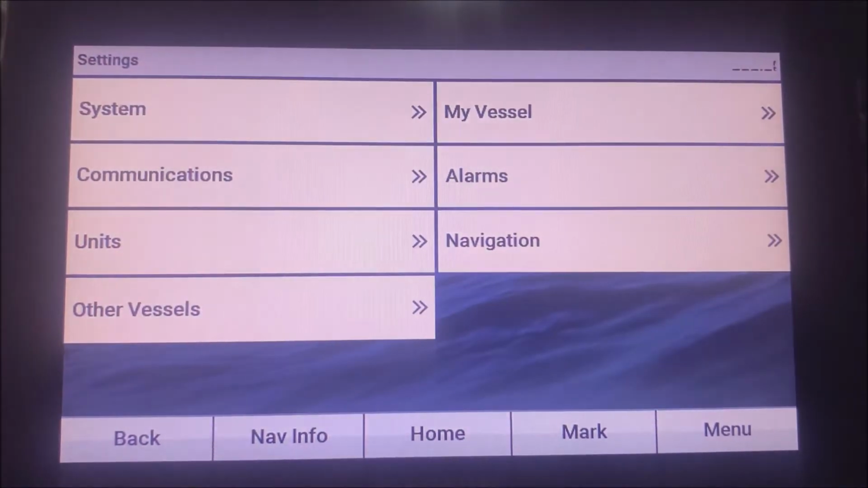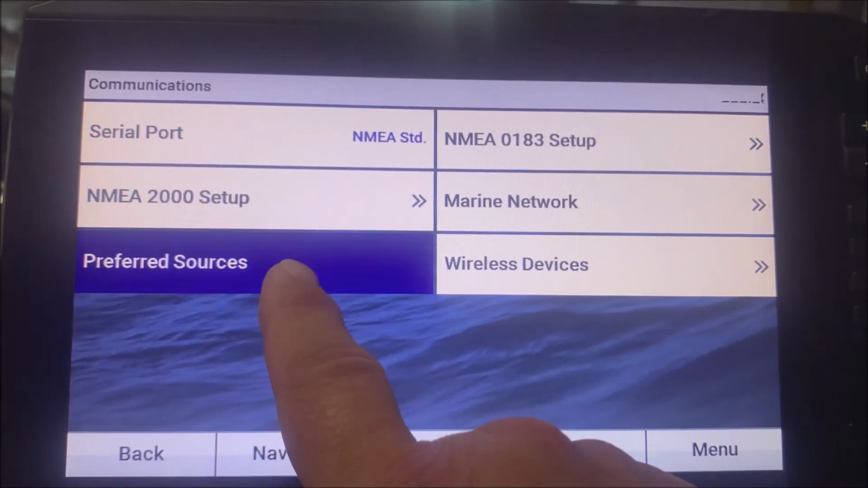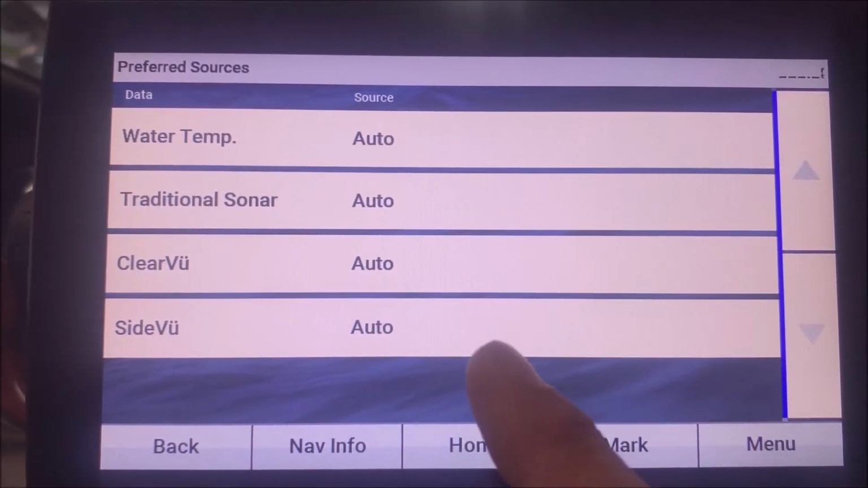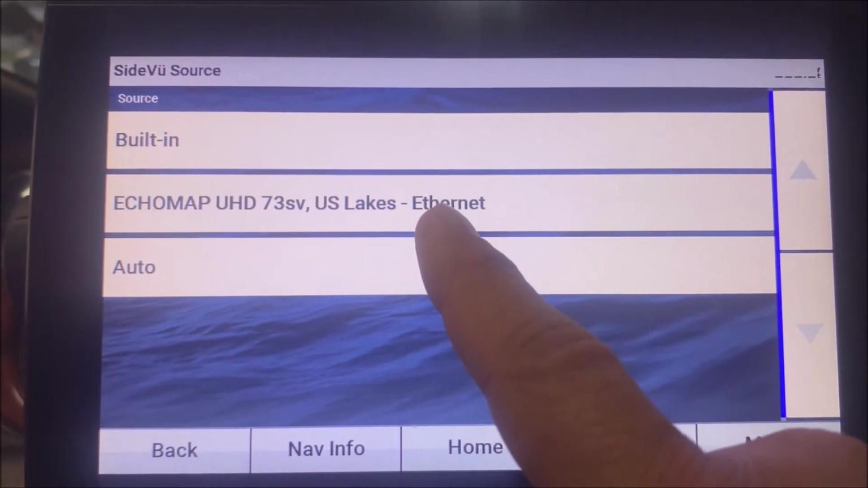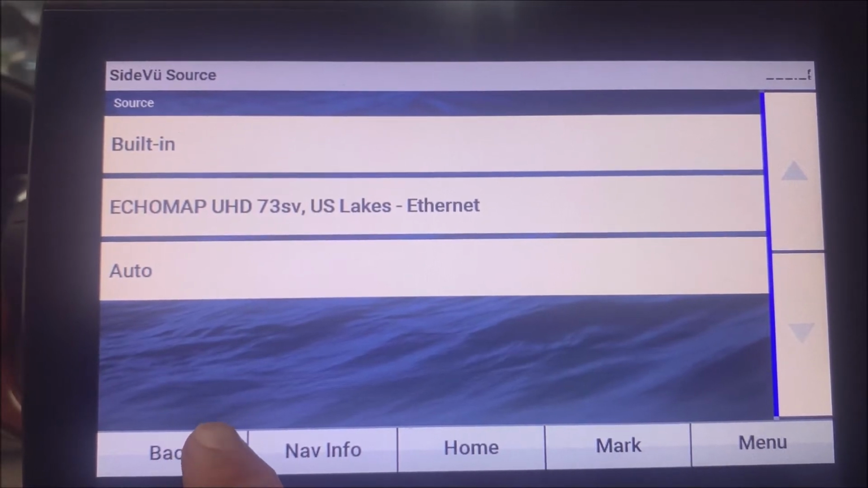If you've got a Garmin fish finder, the way to do that is just going in here to settings, then going into communication, and then going to preferred sources. And this right here is where you tell it to do that. So let's say side view. I can tell it to use that front one if I wanted to, since I'm back here at the back, or I can just hit it on auto, which is what it's on now.